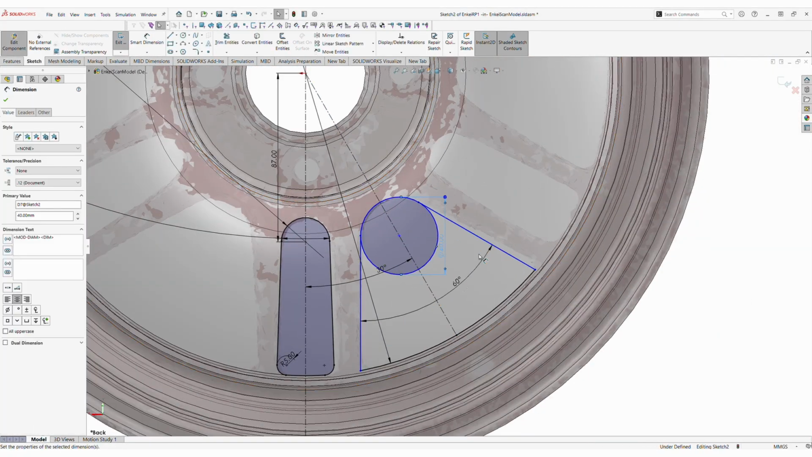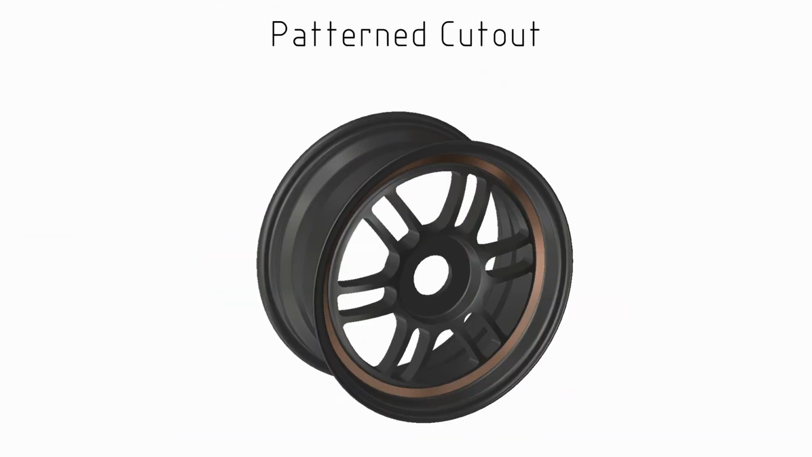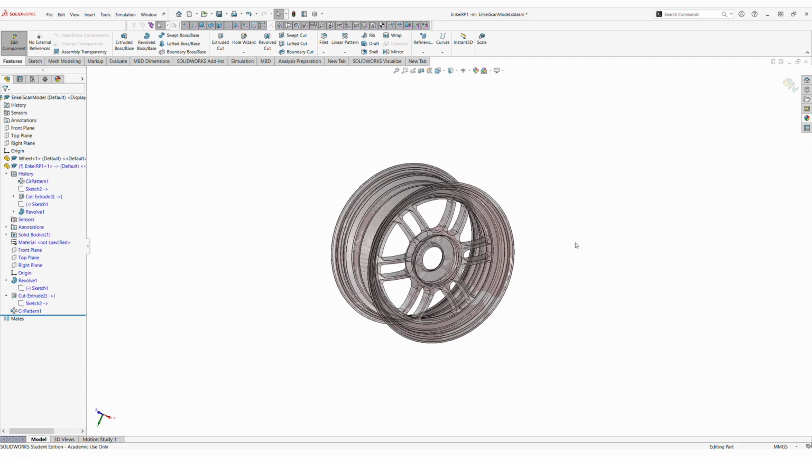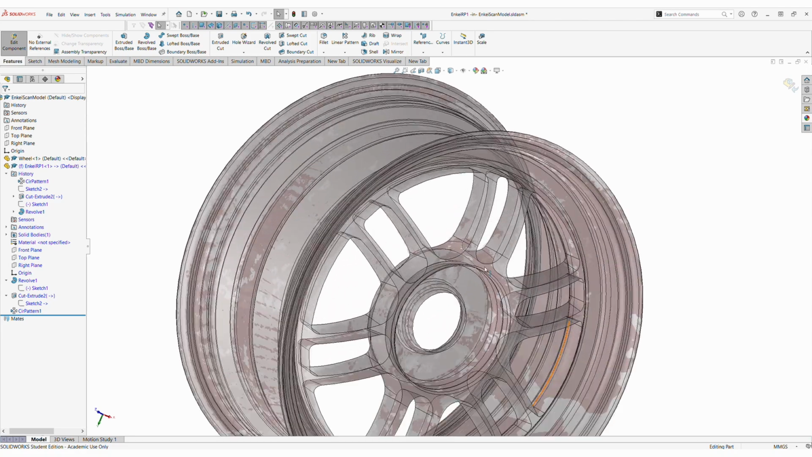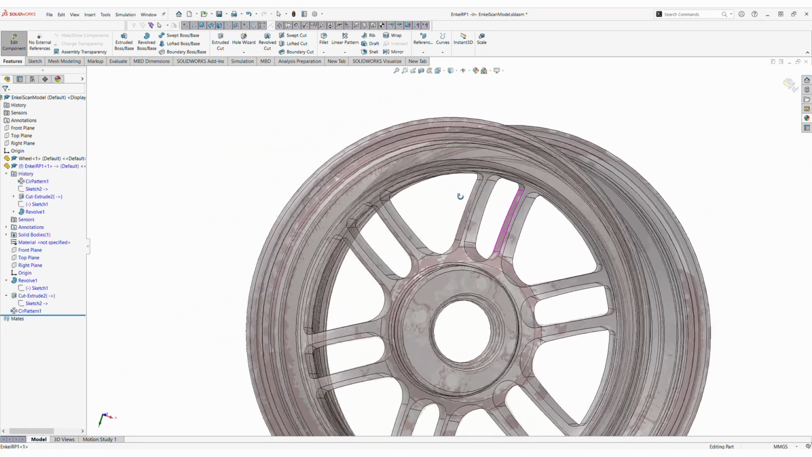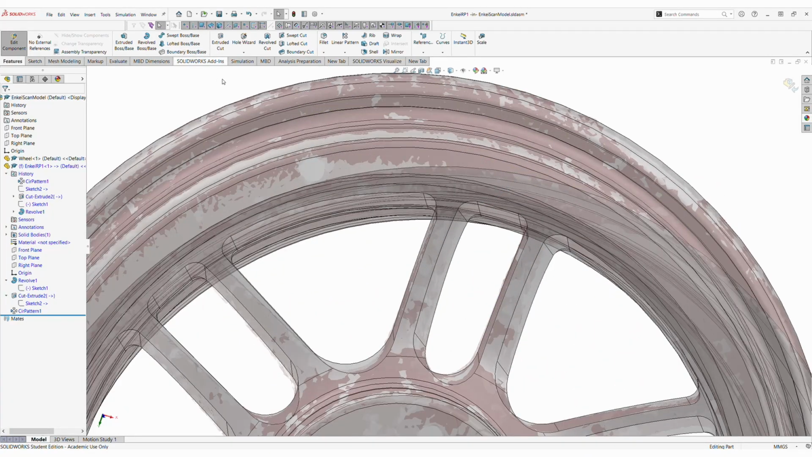So once we have those first two holes cut out, it's a simple case of just doing a pattern of those, and those holes are repeated 6 times around the circumference of the wheel. Once we get to this point, the wheel is already looking very, very close to the final item.